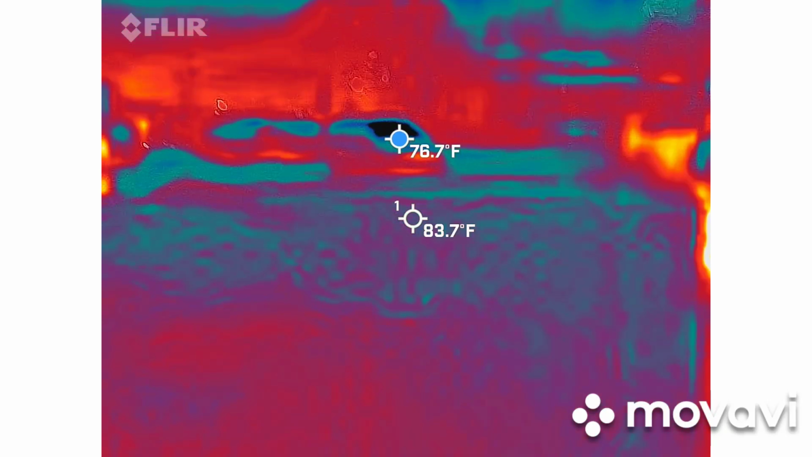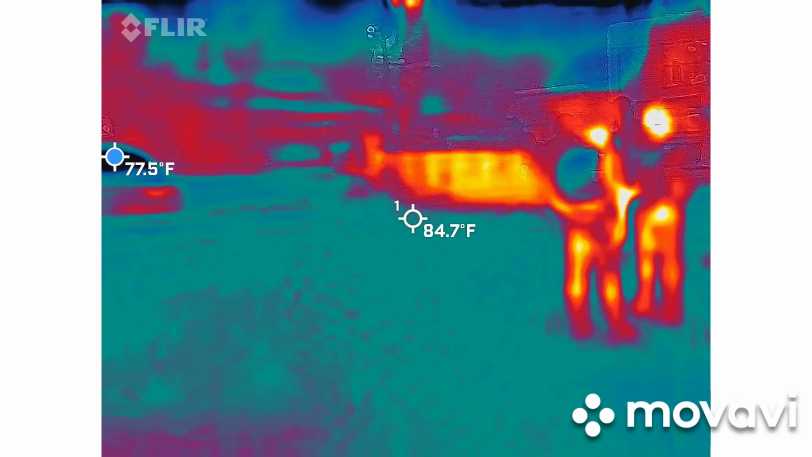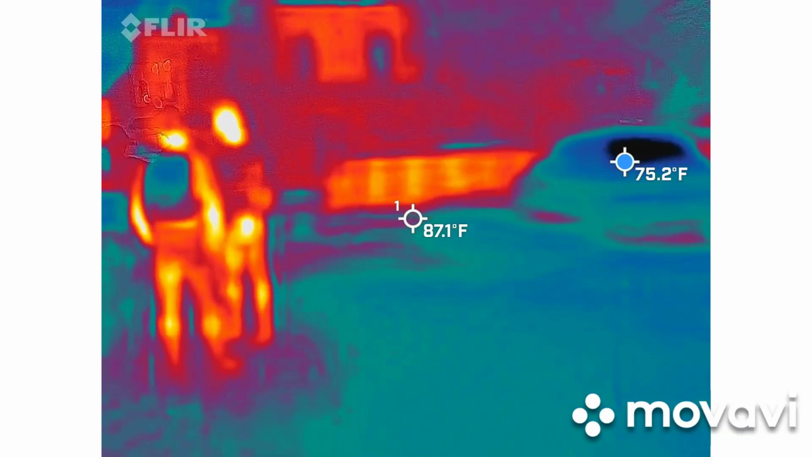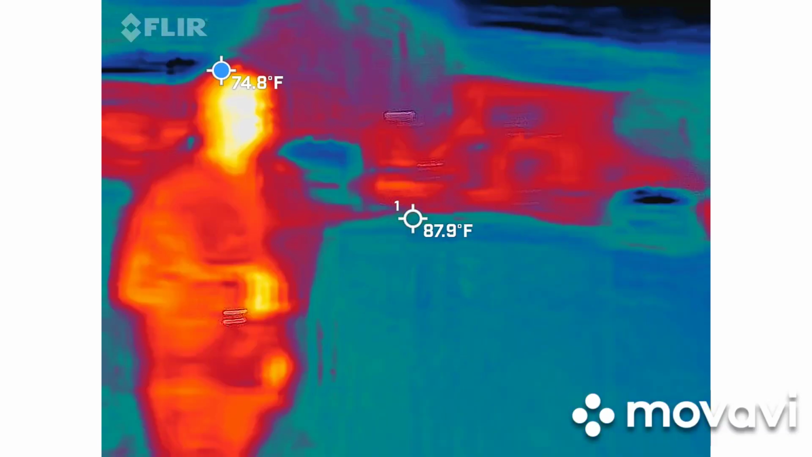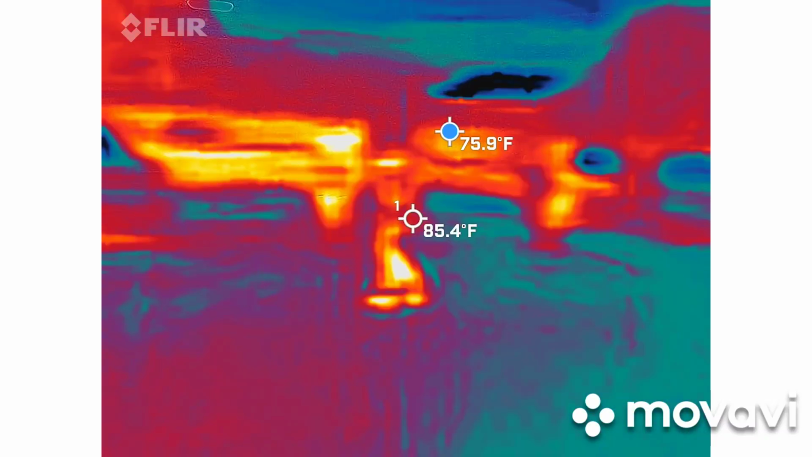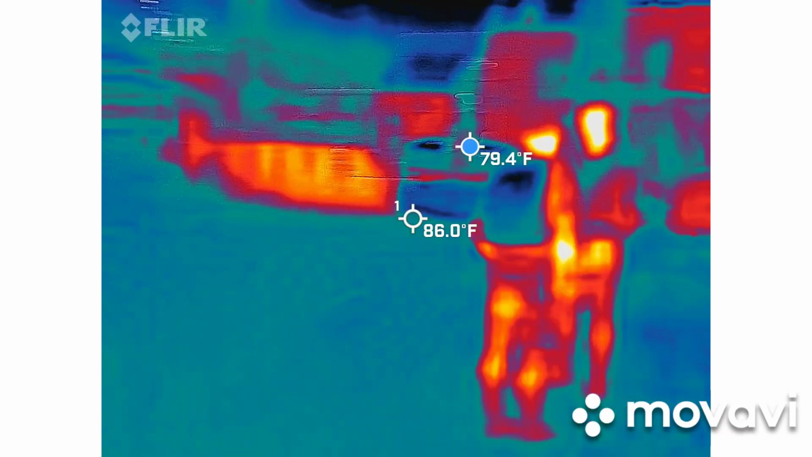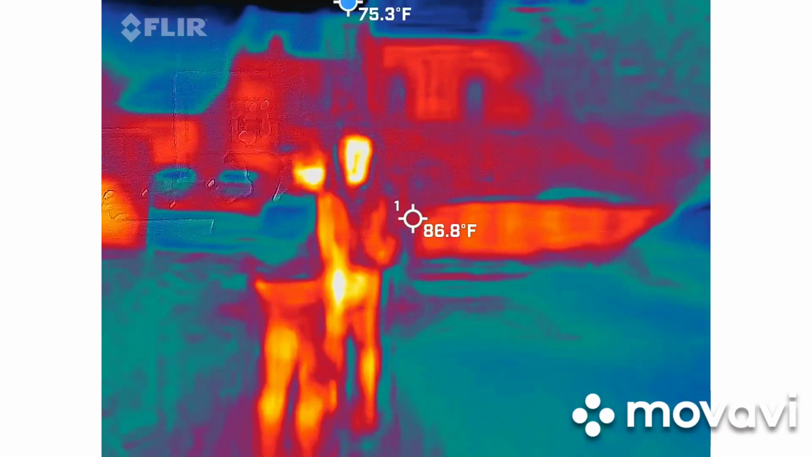At what age did you get married? Who brought you to your resting place? I don't have to hit the bottom button on the bottom. Oh, the bottom. Oh, okay.